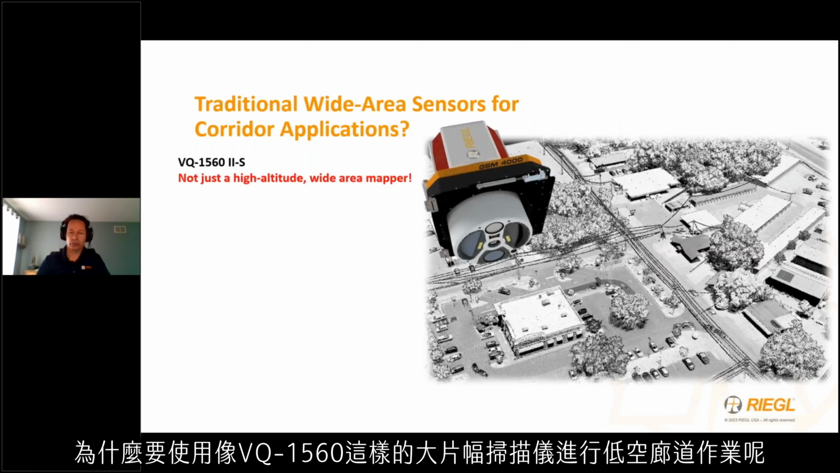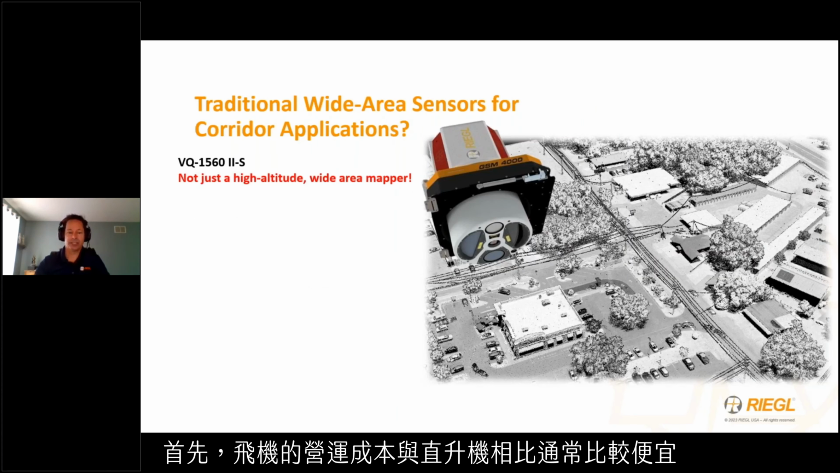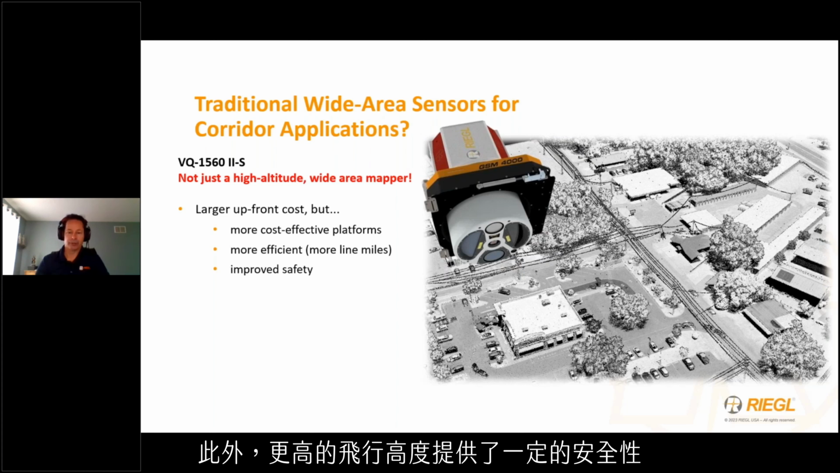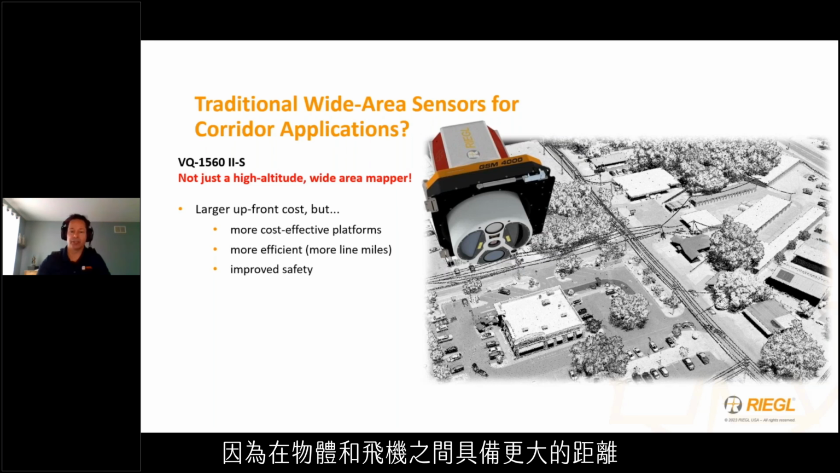But why use a large format scanner such as the VQ1560 for low altitude corridor work? Well, firstly, the operational cost associated with an aircraft is typically much cheaper than that of a helicopter. Faster flight speeds also mean greater corridor lengths can be surveyed in a given mission. Furthermore, the higher flight altitudes provide an element of safety by providing a larger distance between the asset and the aircraft platform over a transmission right-of-way.